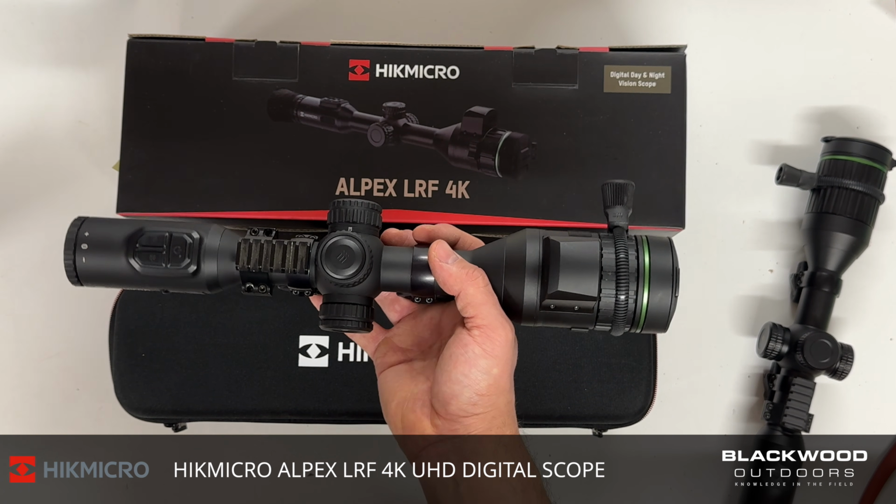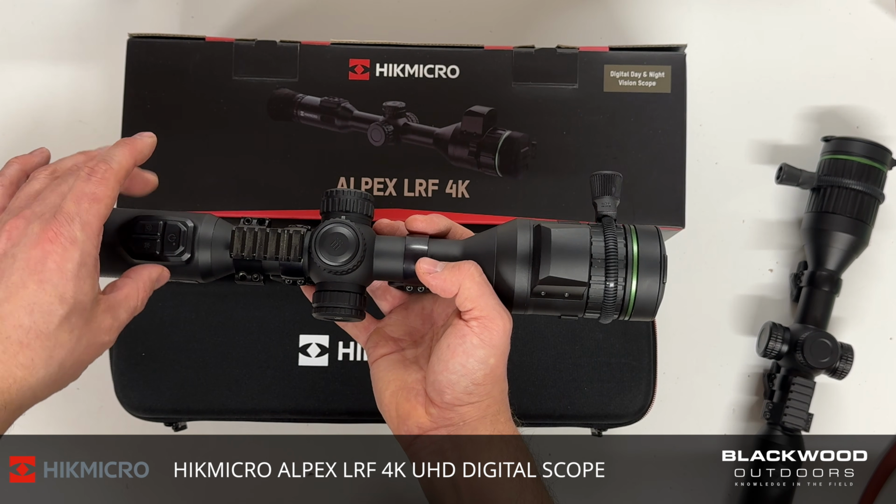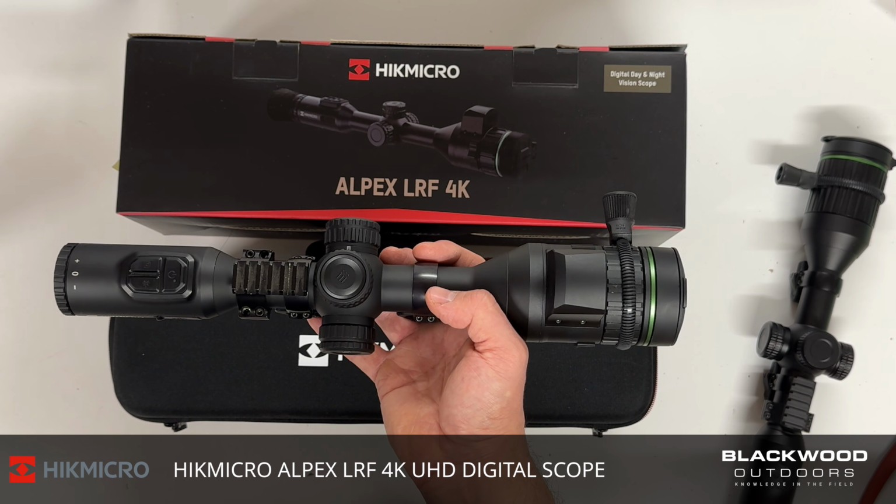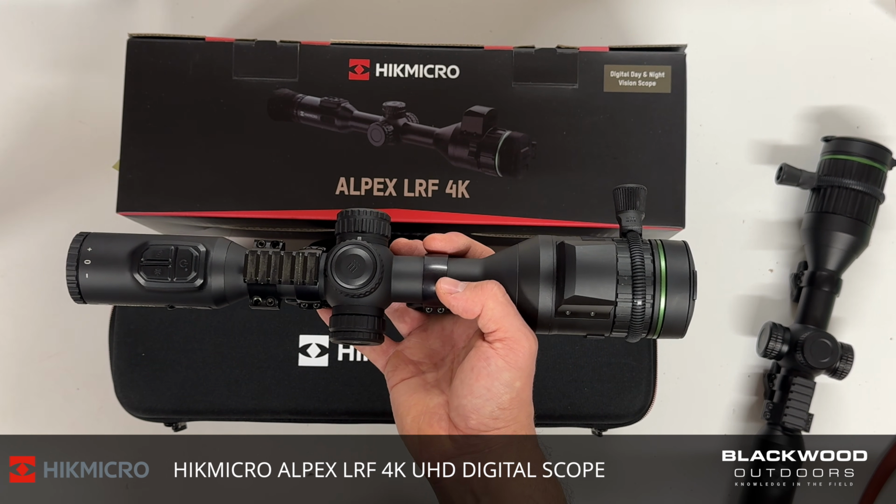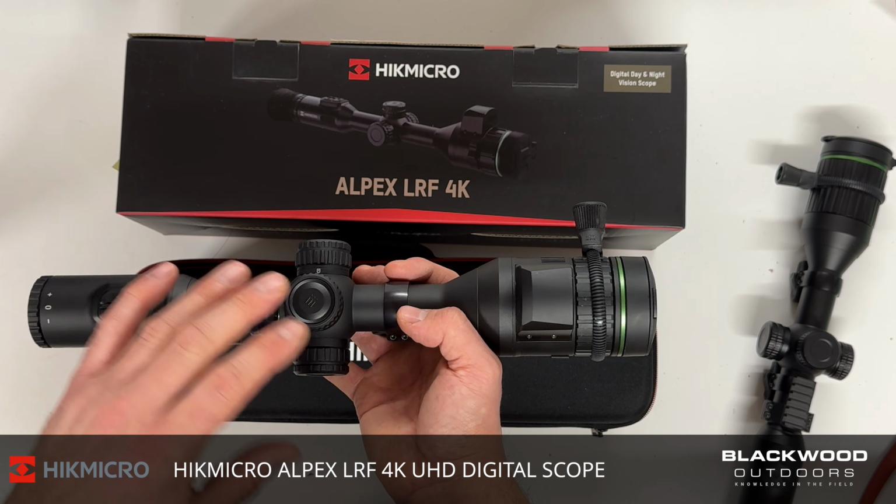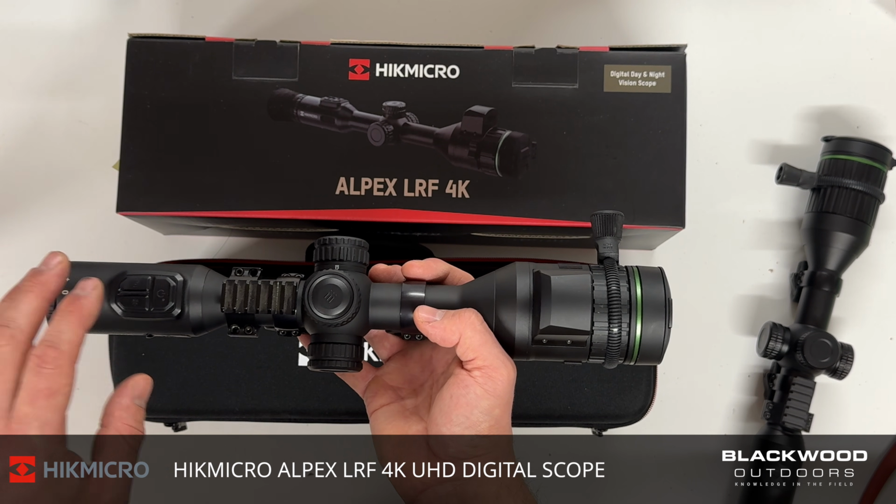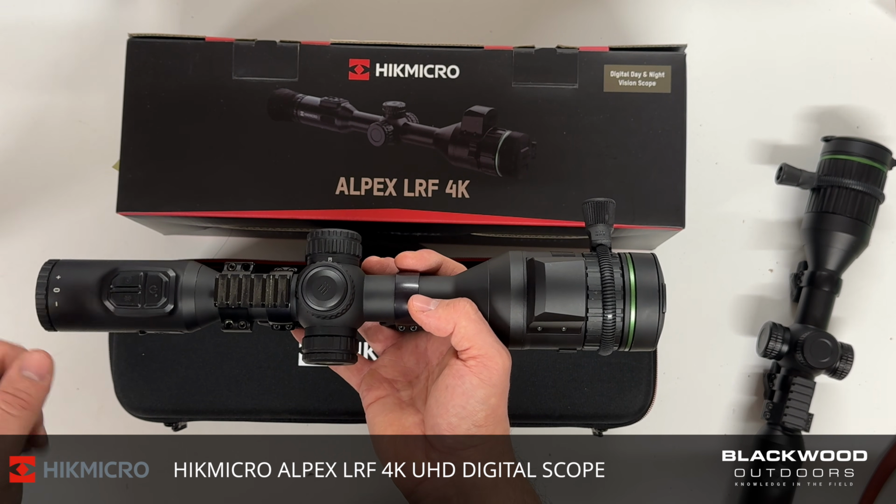The ballistic function is all controlled within the software of the scope. You don't need a separate app for this. When you input all your data, the main points, obviously your temperature, altitude, the two main controlling points, should I say, are speed and your BC. This ballistic calculator does not need a projectile weight. There is multiple ballistic profiles. You can set it up for different projectiles, multiple profiles for zeroing. So that's an improvement in itself.